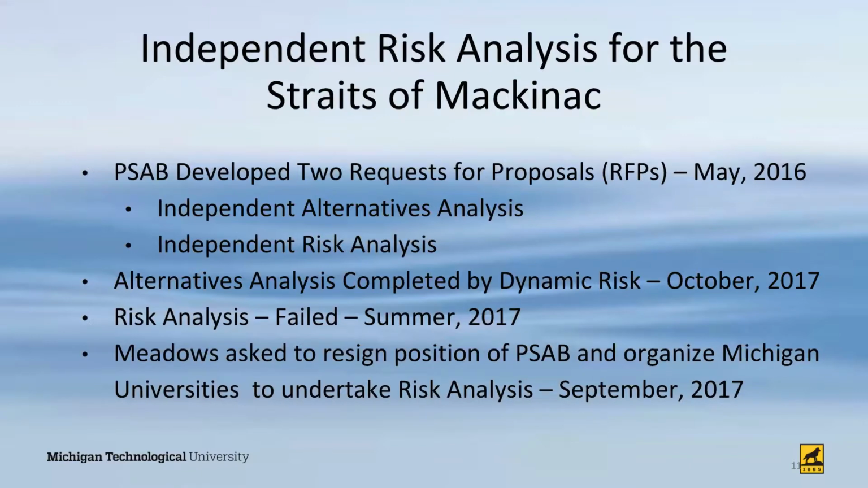That brought us to the independent risk analysis, and the history of that is the Pipeline Safety Advisory Board. We developed 2 requests for proposals in May of 2016, one for an independent alternatives analysis, which is if you're going to transport the same amount of oil to market, how else might you do that? Or what other routes are available? And an independent risk analysis.